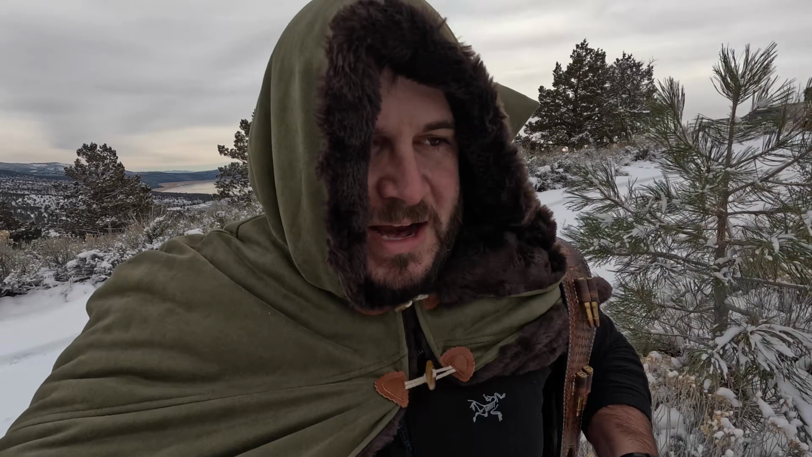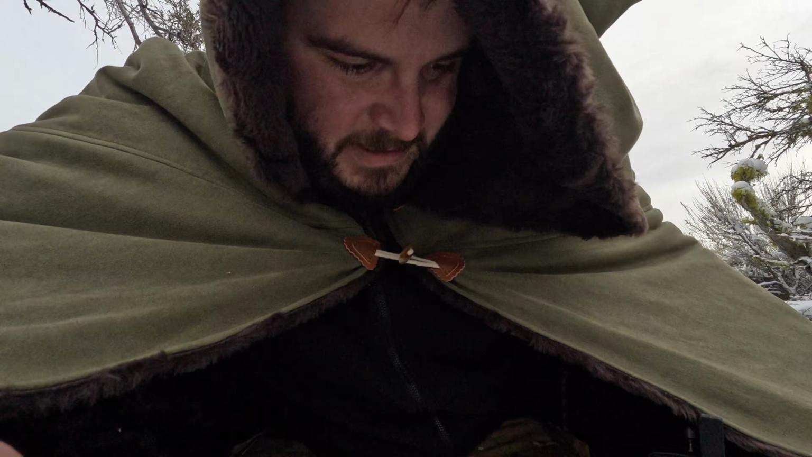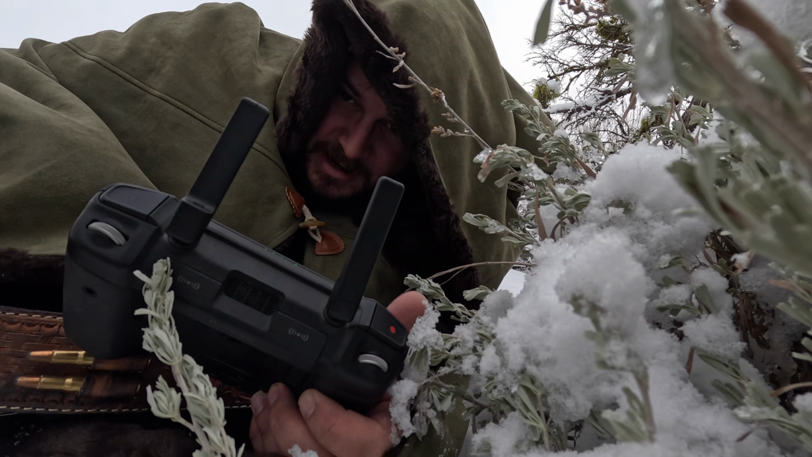Now, there's this nice little tree area over here. I think that's what I'm gonna go sit right in the middle of because it's just a nice, cool little area. Let's see if the fairies take me away. Yeah, this whole area right here I think is gonna be perfect. All right, let's get nice and comfy in here. Grab my rifle to defend me from the fairies. Sasquatch, whoever wants to come for me.